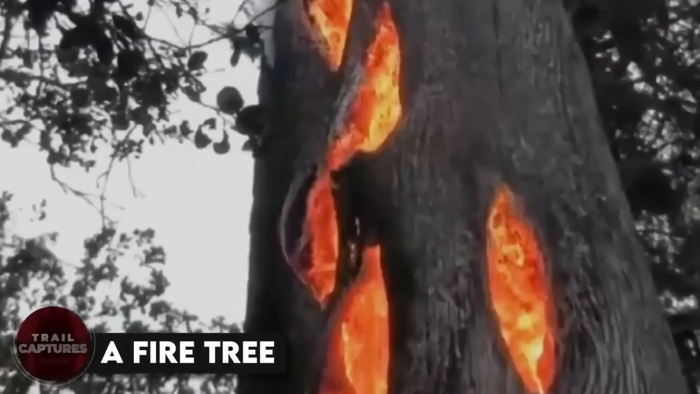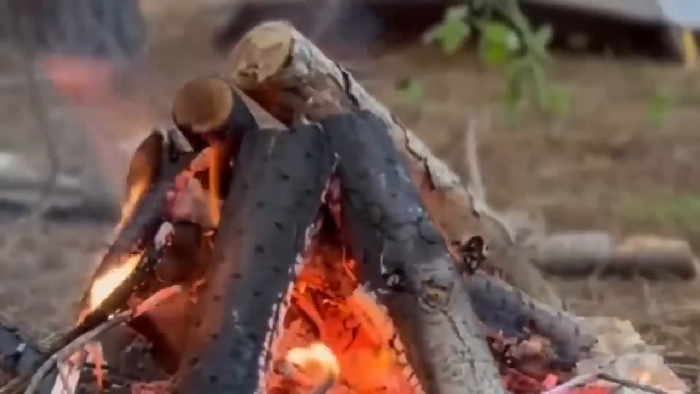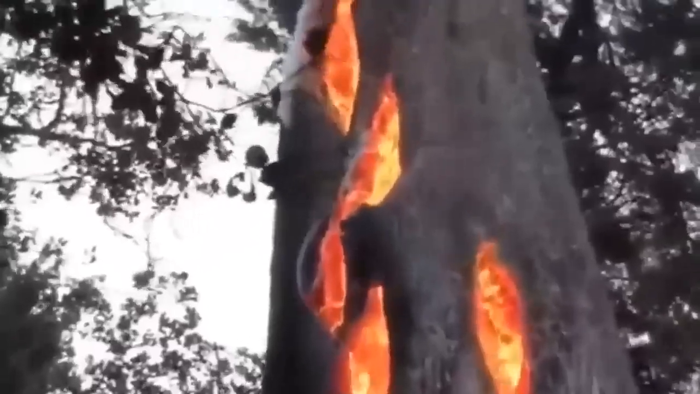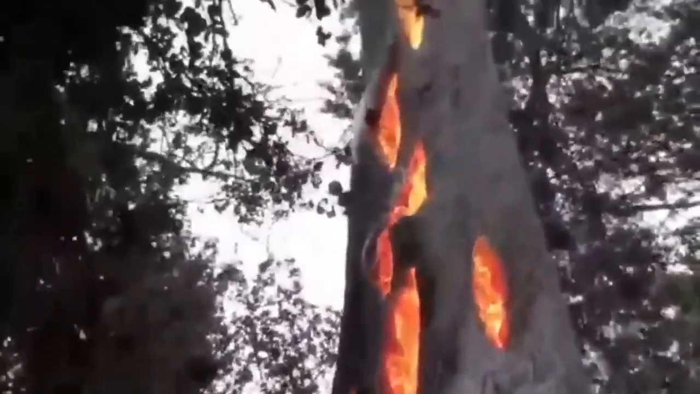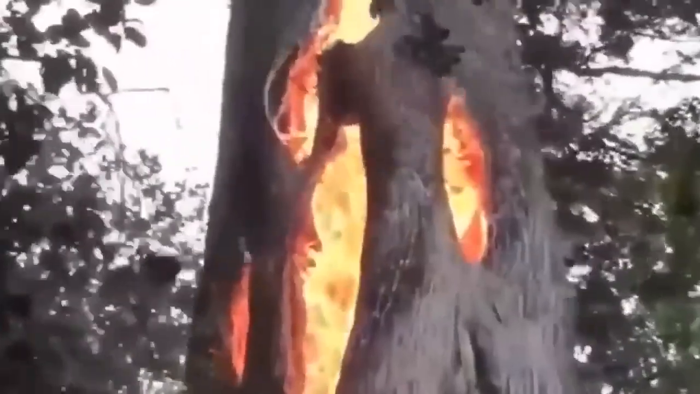A fire tree. We're all used to the idea that tree twigs and branches are handy for starting fires. But hold on to your hats, because this video is going to blow your mind. It shows the inside of a tree that caught on fire, and people think it was caused by a lightning bolt heating up the sappy insides, which conduct heat really well. Or if you're feeling mystical, maybe supernatural beings sparked up this awesome fire for their own bonfire.